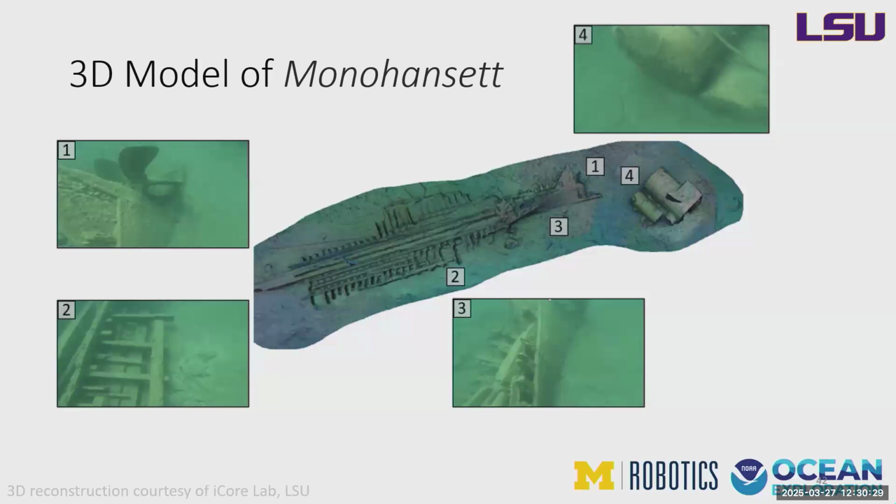The 3D models are really useful for the archaeologists to both investigate the site further on land, but also to go back and look through, year after year, how the site has changed from kind of a bird's eye view. So typically the archaeologists perform diving surveys regularly of these sites, capture images with a DSLR camera, build a 3D model, and go through this manual process.